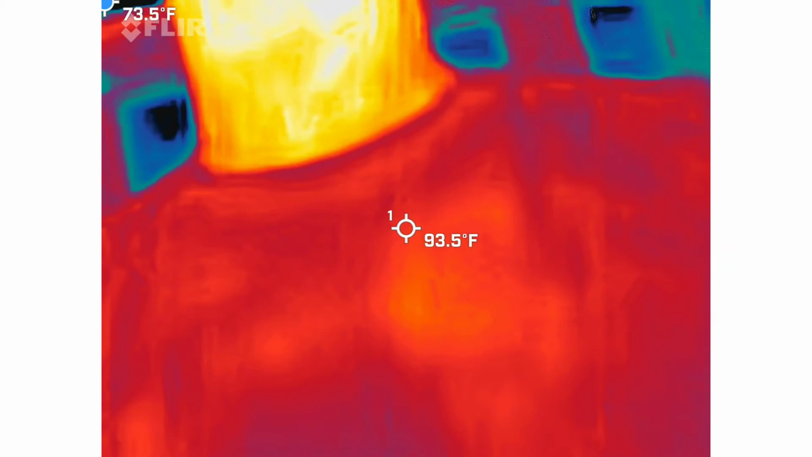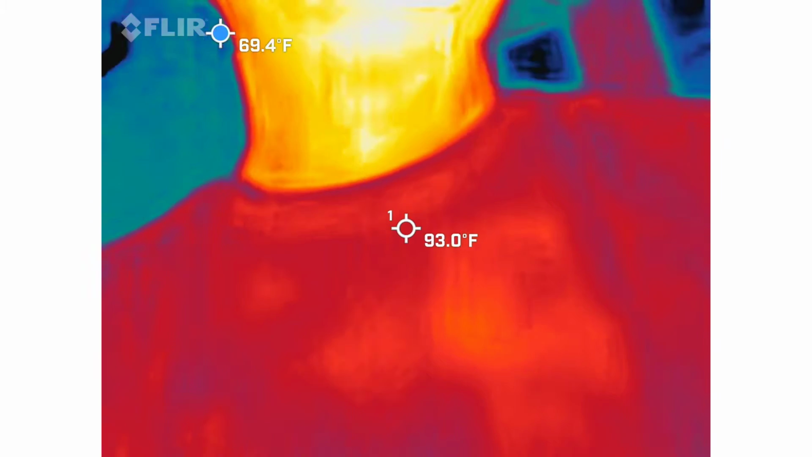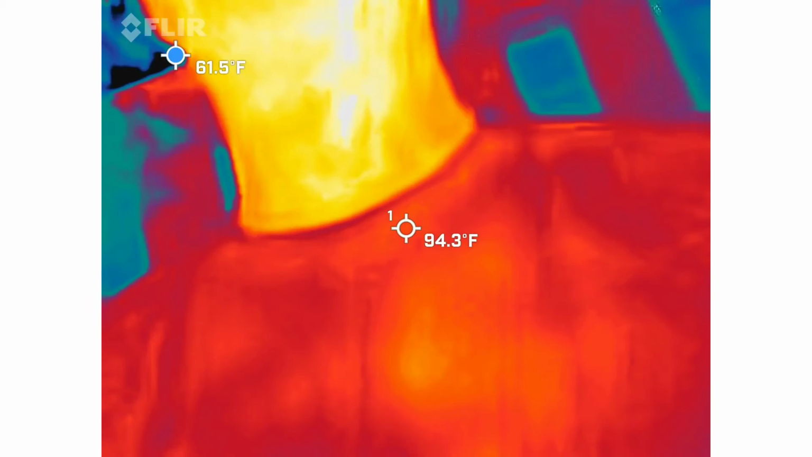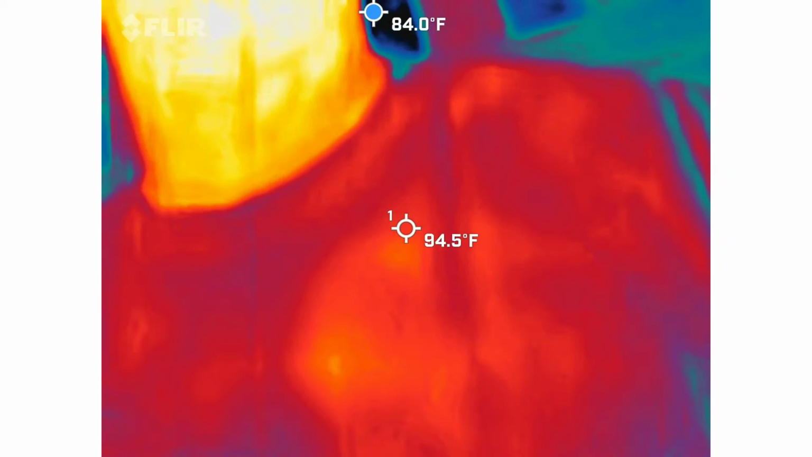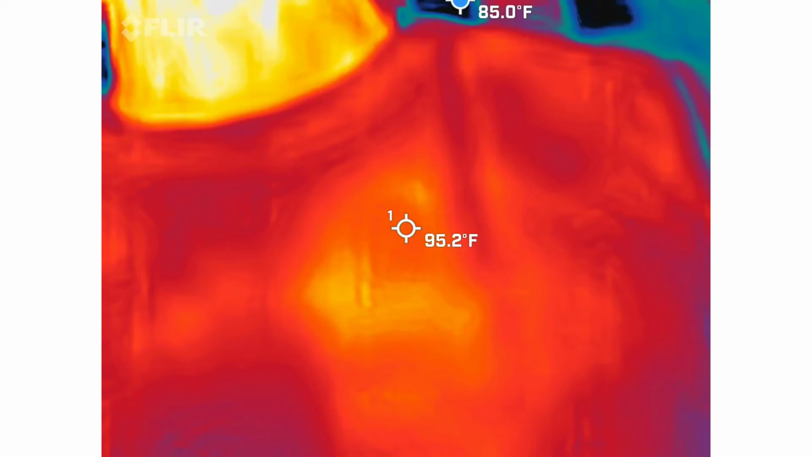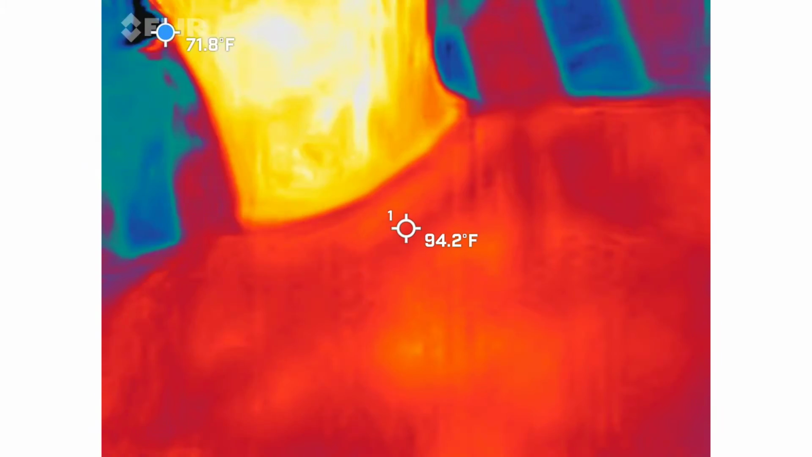What are we looking for in this? What do you think? Not heat. Right, exactly. We're looking for cold spots. So this is a FLIR camera. This is what firemen use to actually help save people. Like, this is the real deal. We're looking for blue and black spots to either take shape or start moving on their own. So again, that's the whole purpose of this camera.